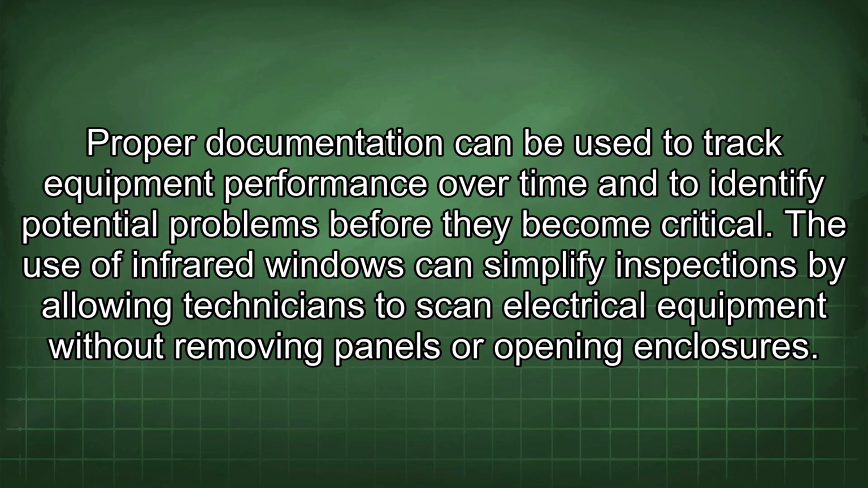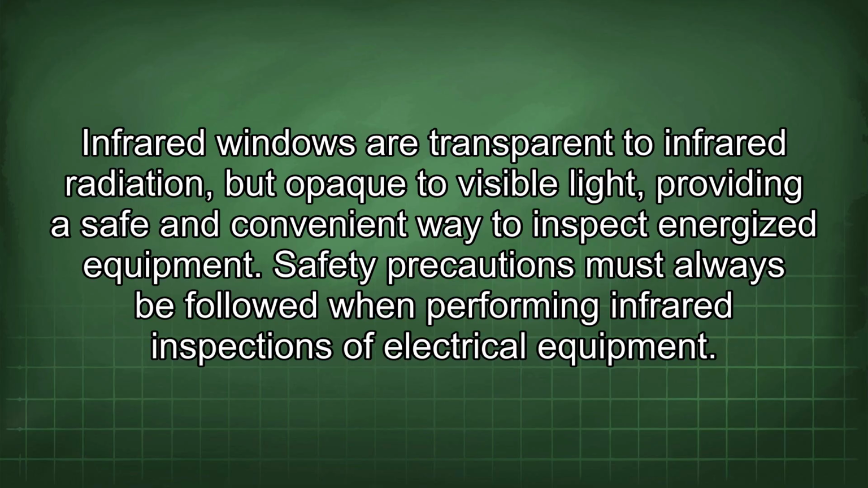The use of infrared windows can simplify inspections by allowing technicians to scan electrical equipment without removing panels or opening enclosures. Infrared windows are transparent to infrared radiation but opaque to visible light, providing a safe and convenient way to inspect energized equipment. Safety precautions must always be followed when performing infrared inspections of electrical equipment.